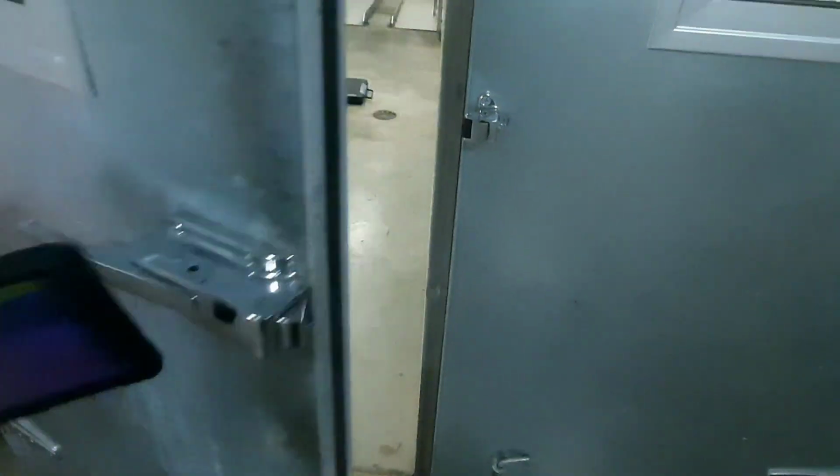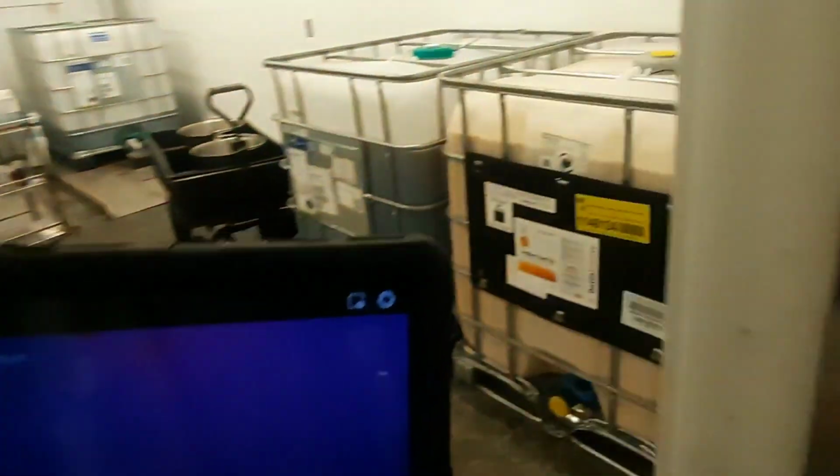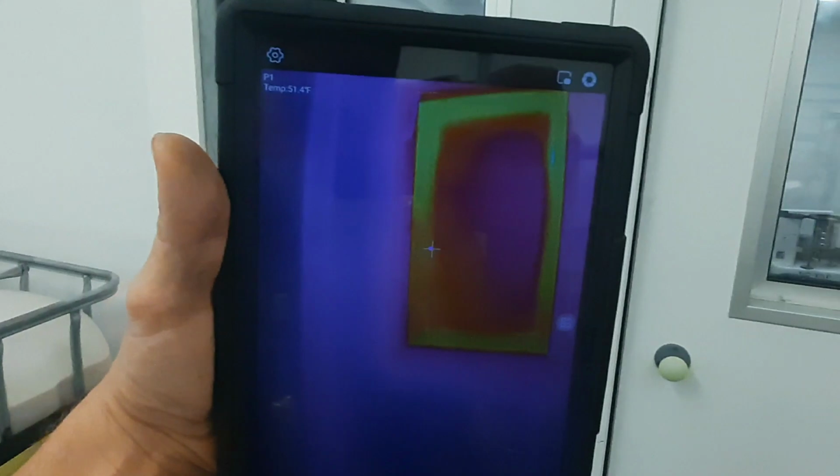You can see the strip in the center, so it seems to be working. So that's something I need to address. Because that window heater is not working.